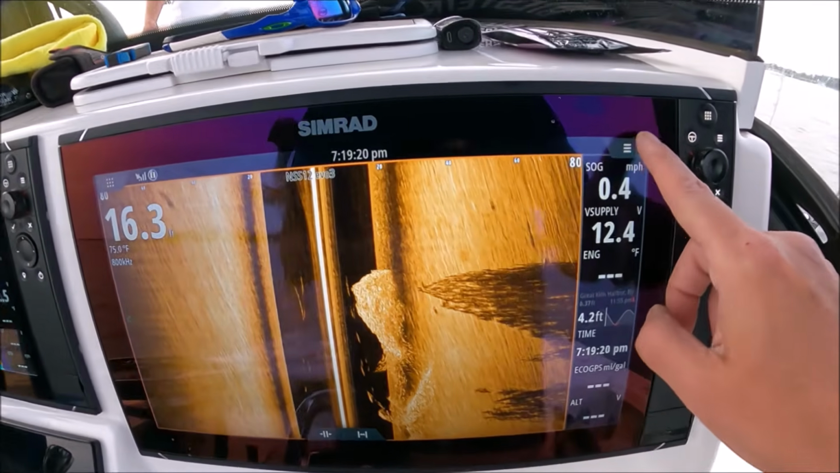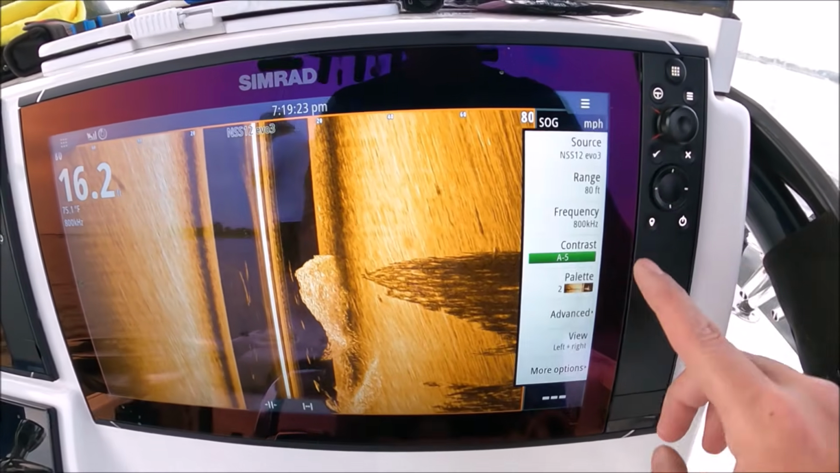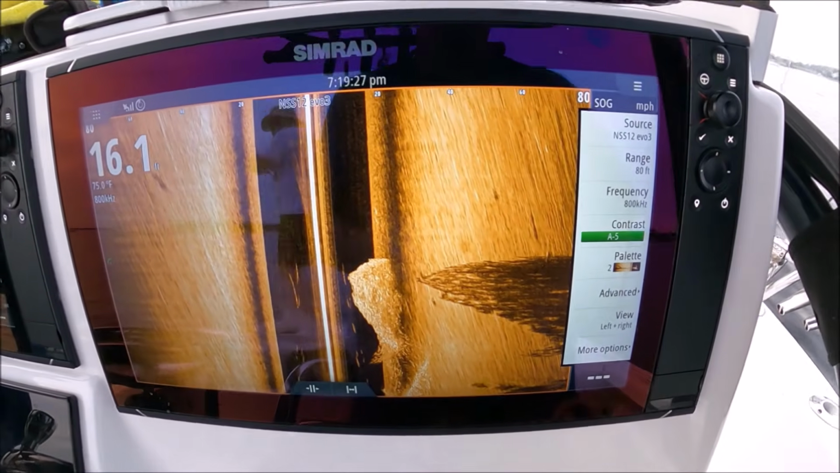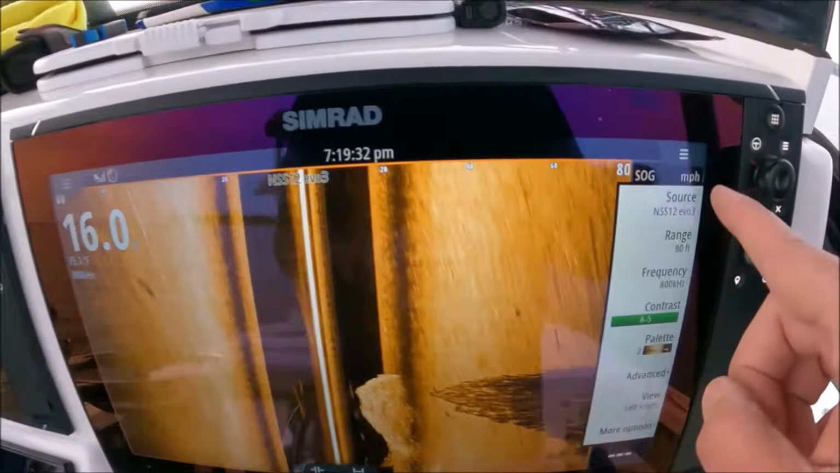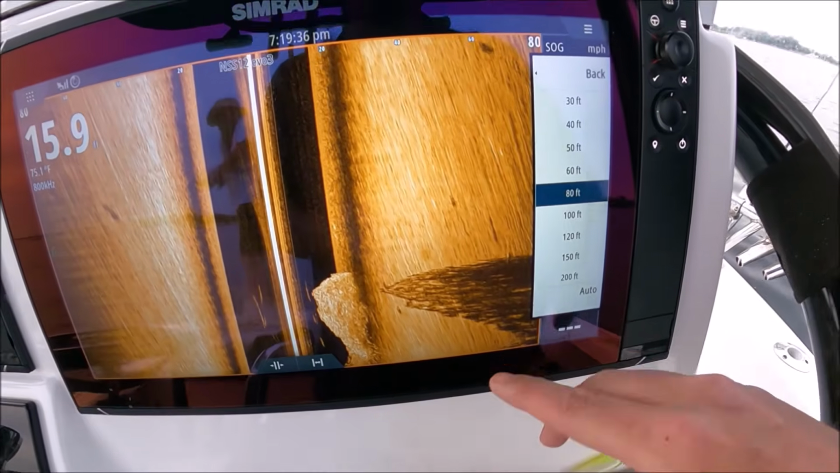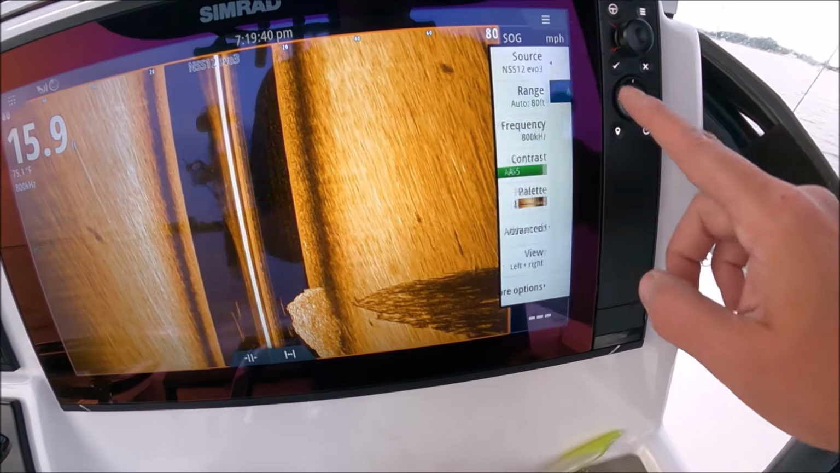So in our settings here, in the menu, make sure it's highlighted in orange. We're going to hit our menu, and we have our source. That is the transducer I'm using. I'm using a transducer plugged into this 12-inch, that's why the source we have selected is the 12. Range, you can leave that in auto. I usually leave it in manual so I can adjust it myself, but select your auto.